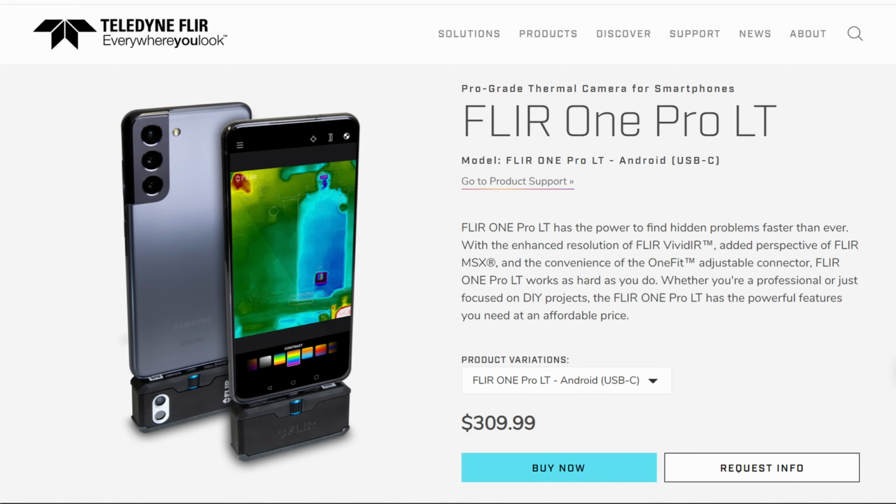There's another thermal camera in between these two, and it's called the FLIR ONE Pro LT. It costs $269 on Amazon. But it has a lower thermal sensitivity and lower resolution, so you might as well just get the Gen 3. I love the better resolution of the Pro and the temperature range in its live view. Both the cheaper Gen 3 and the more expensive Pro are excellent devices, so just buy what fits your budget.